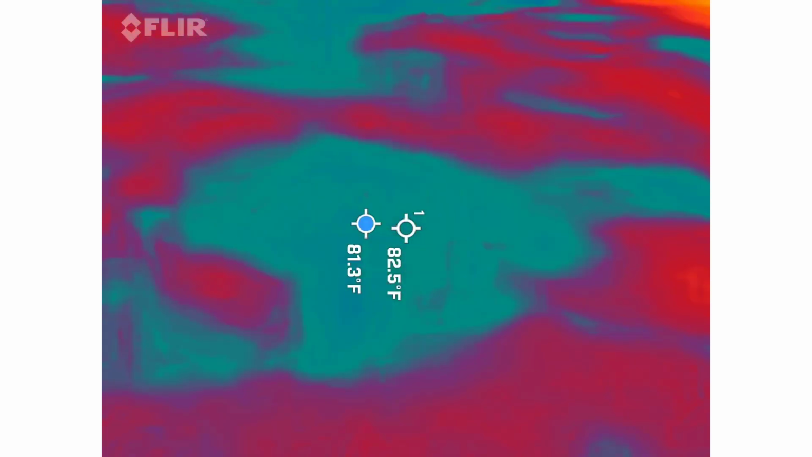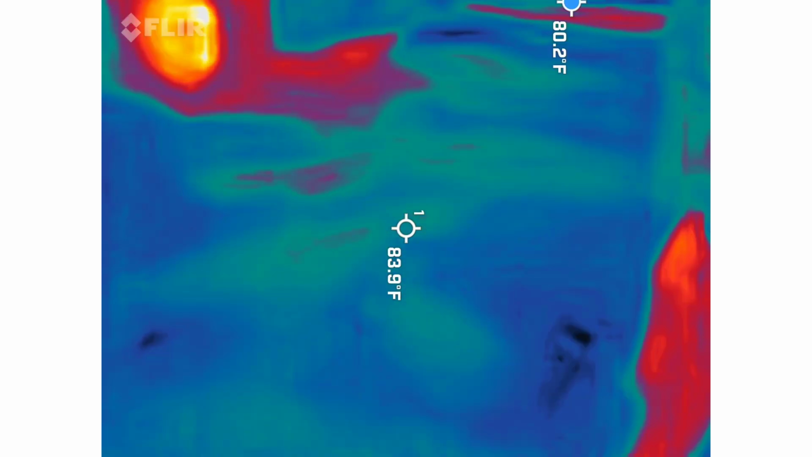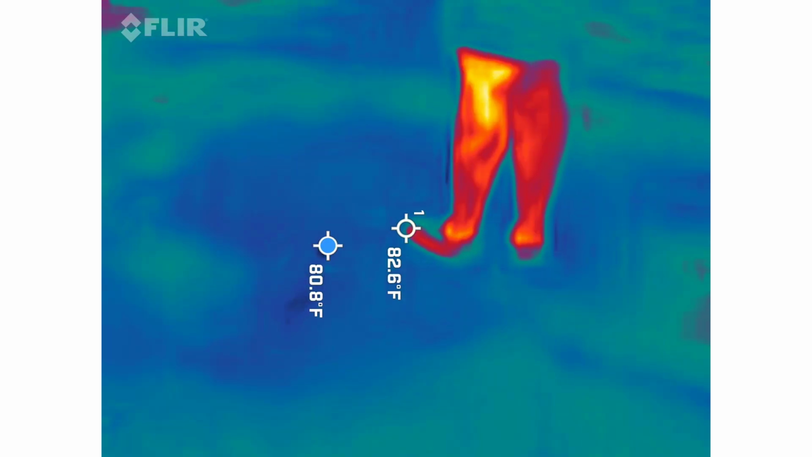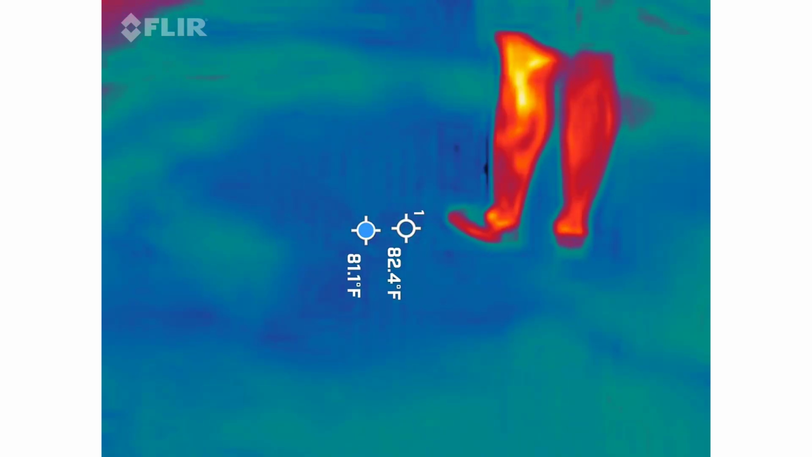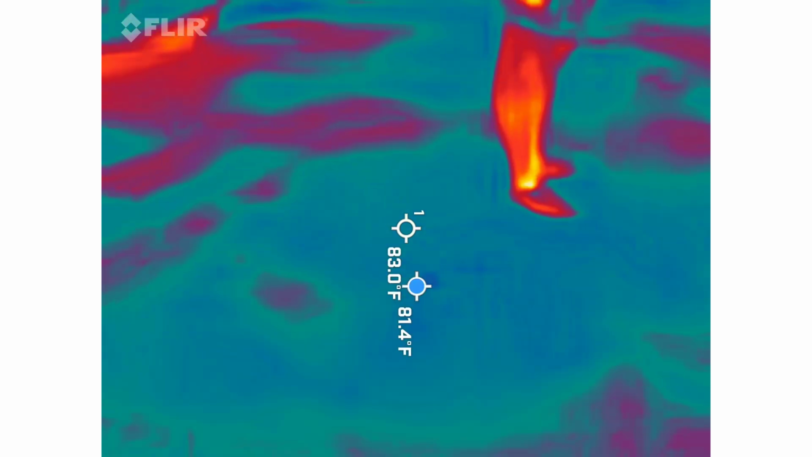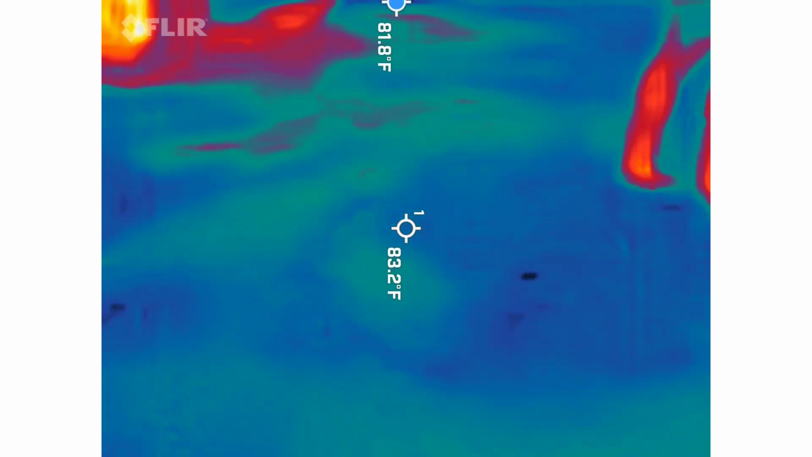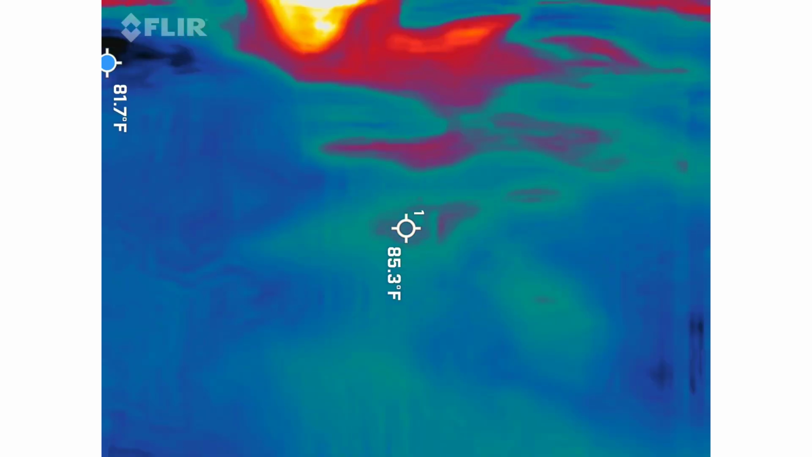It's only showing it over there. Yeah. No, it's right by you. It's following you. It keeps switching from you to the ground right there. Can you move the spot? No, it's not. Yeah, it's moving. I'm going back over here.